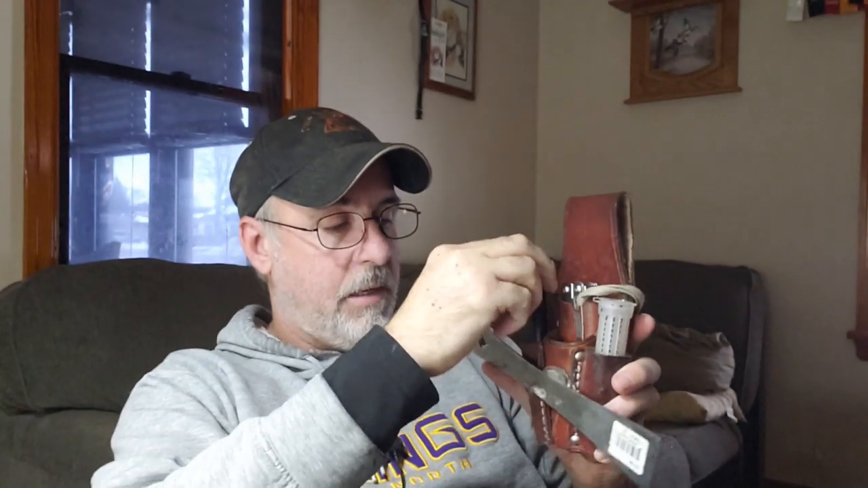So, a little option for you. It's got a little pocket clip on there. You can see that, and you can put it in your bee jacket pocket. The reason I bought it is because I was thinking about things that I could carry that would help me out in the bee yard. When I have my tool pouch, this fits perfectly in there.